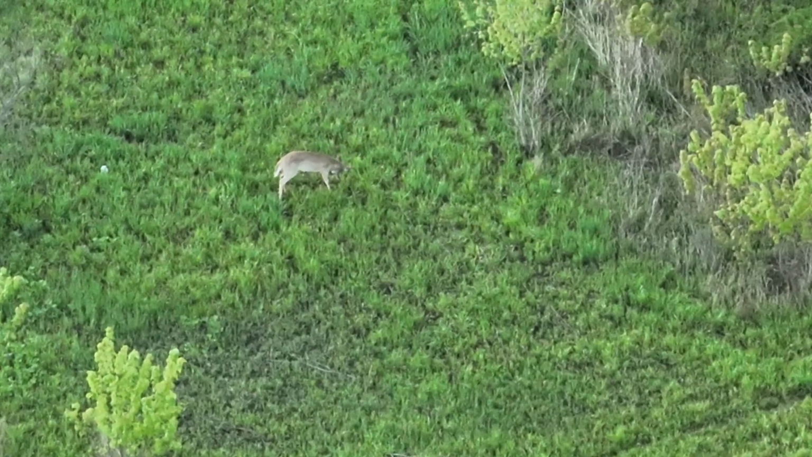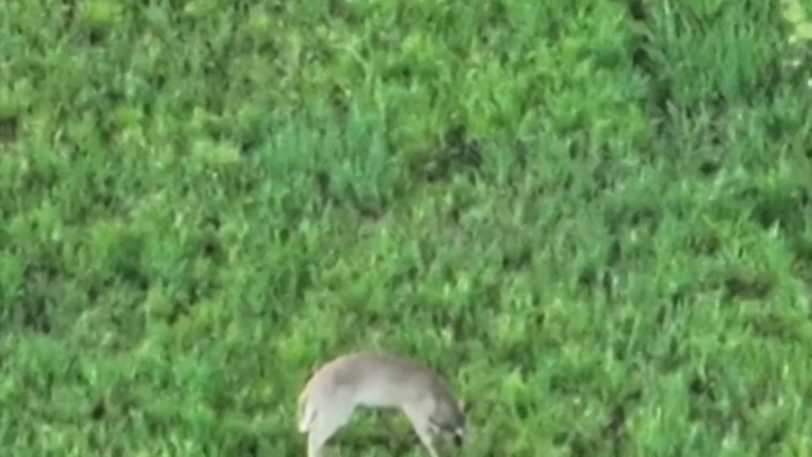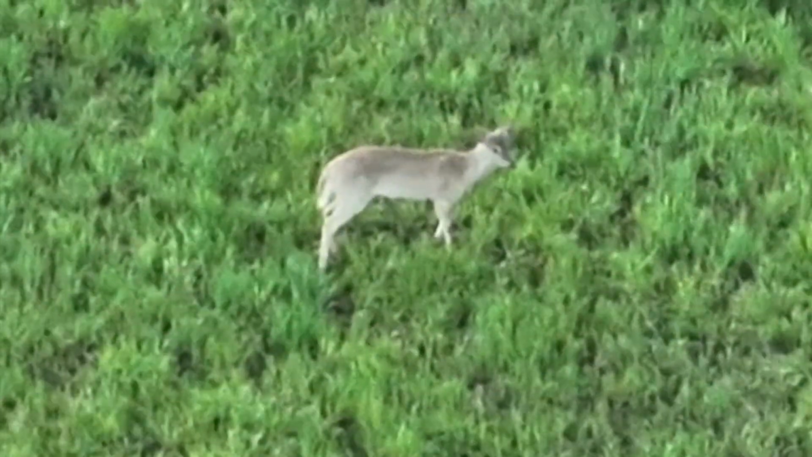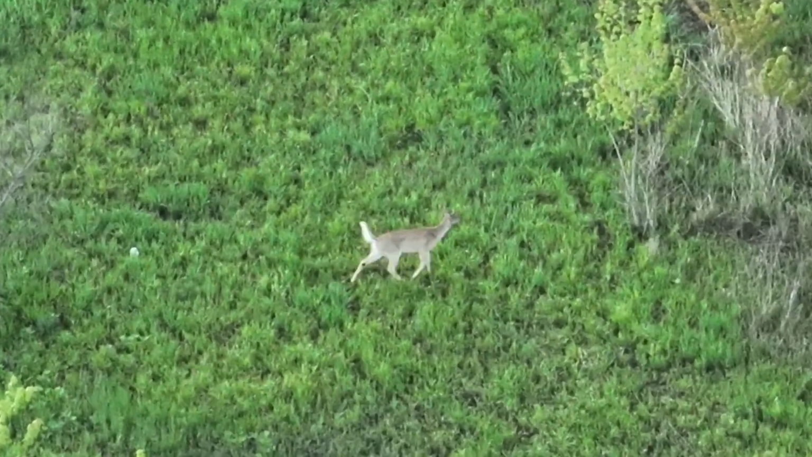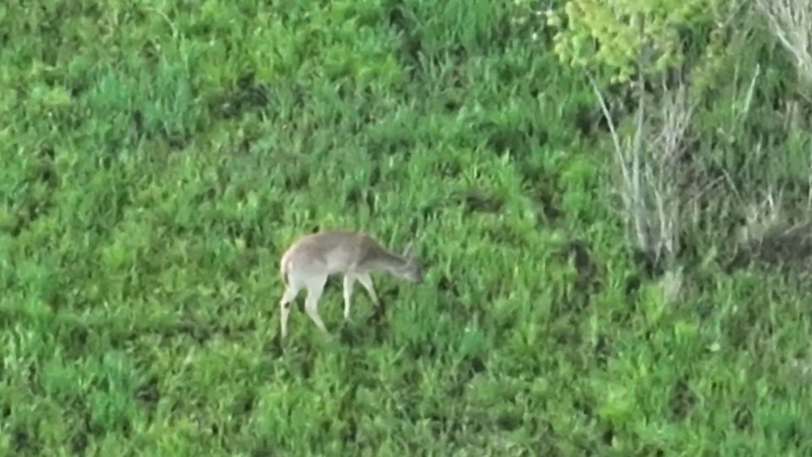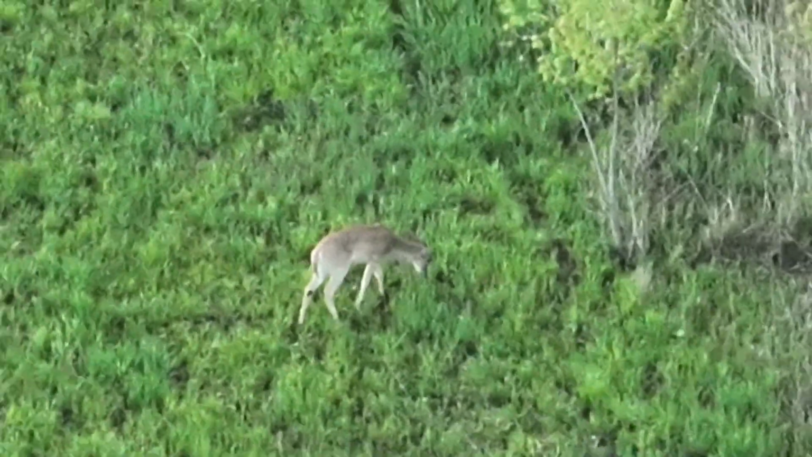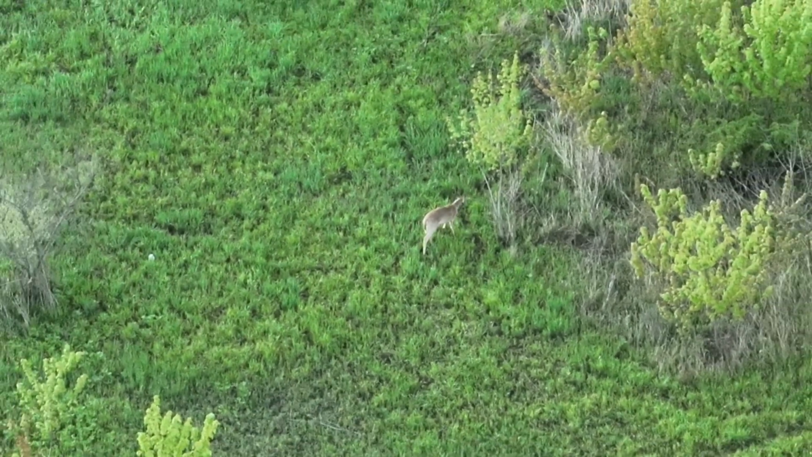As you can see, a deer comes a little bit closer, and we have a good collection out in this field. So some of the things we've already learned: these deer are going to predominantly be on trails. There's a great collection of food here that is to their liking, and we're just going to observe the deer.